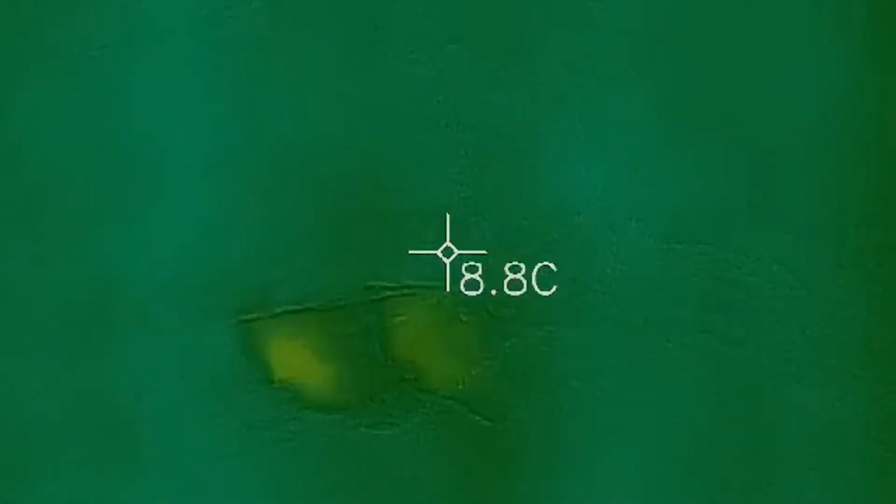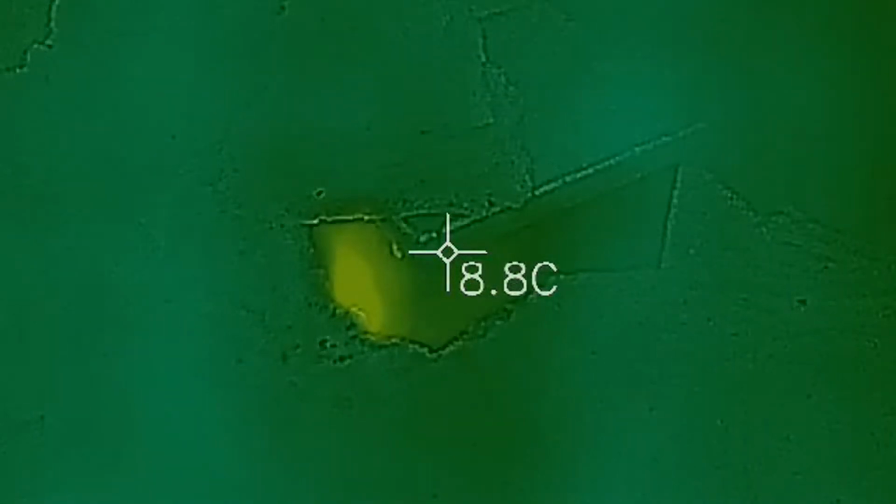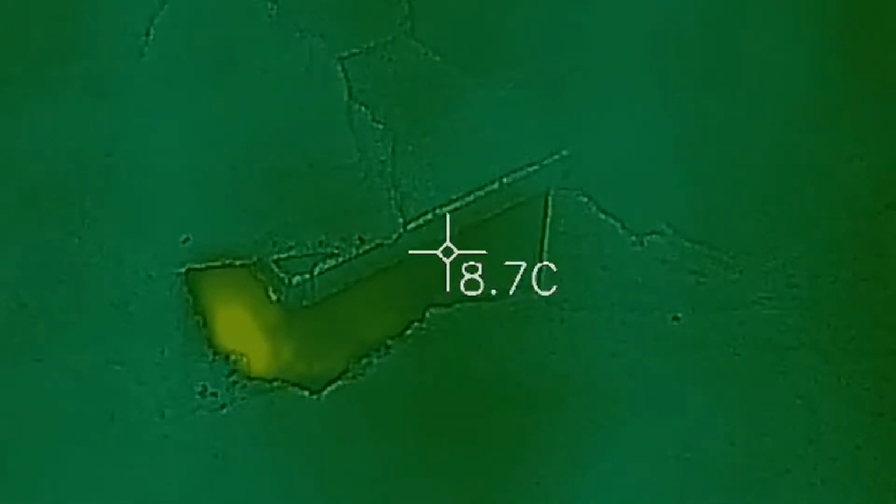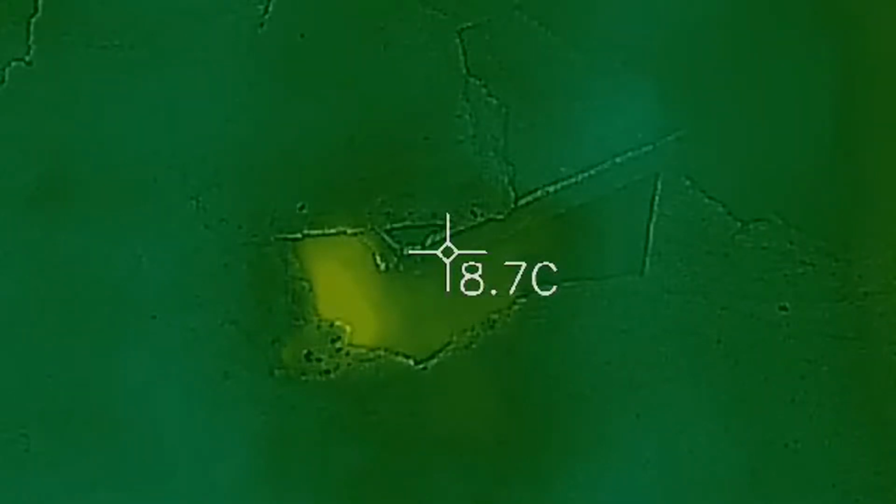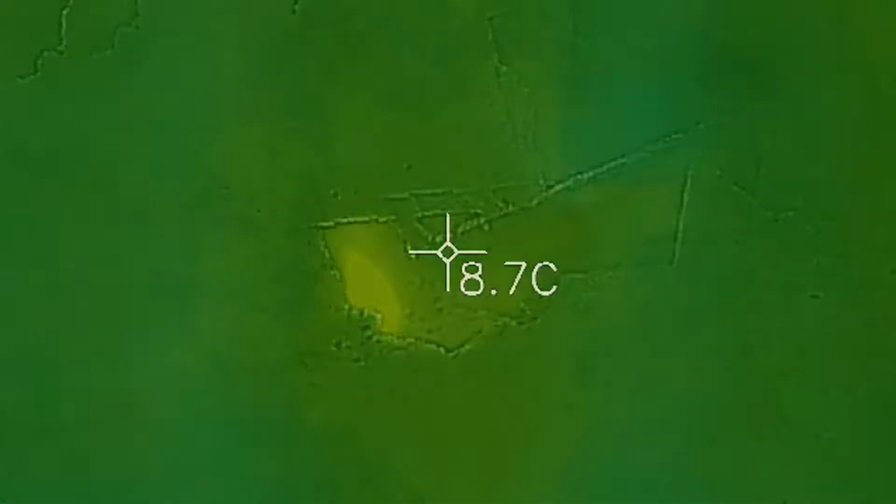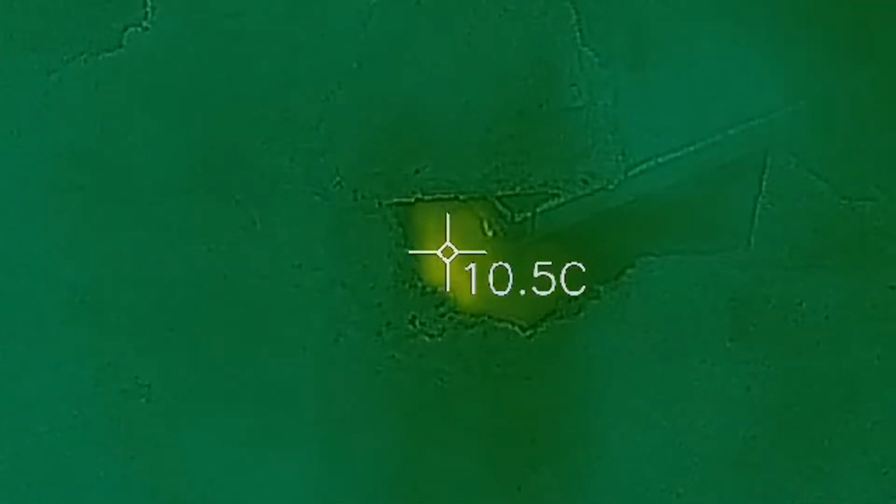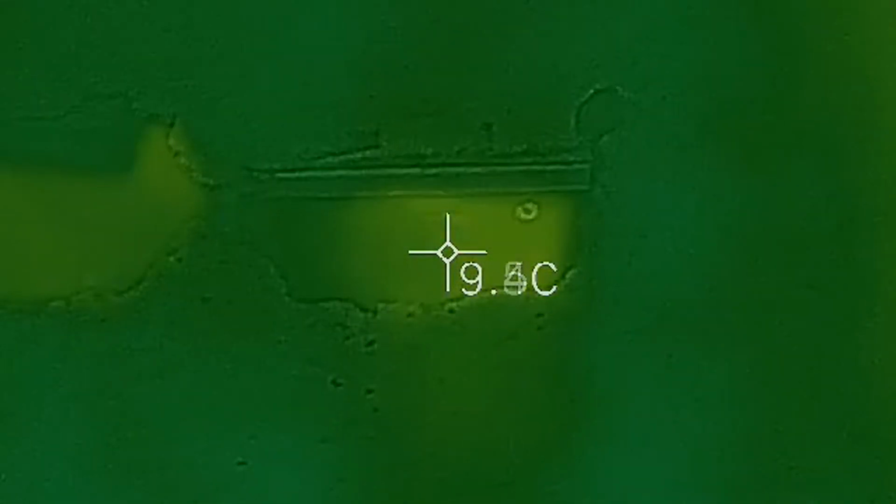Let's see. Come on. Yeah. All right. So I would say these bees are clustering in the front of the hive. As you can see, the back of the hive, where I got the crosshairs, where it's supposedly 8.7 degrees Celsius, there's nothing. What if I hit it on the hot spot here? Come on, battery, do not die. All right, so see that? It says 10 degrees. Let's stick with the other ones. Come on, there we go. So these ones are good. They don't seem to be as lit up.